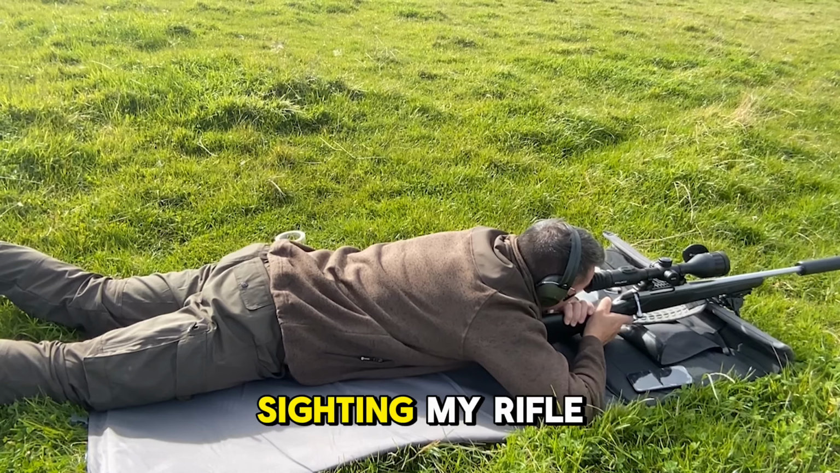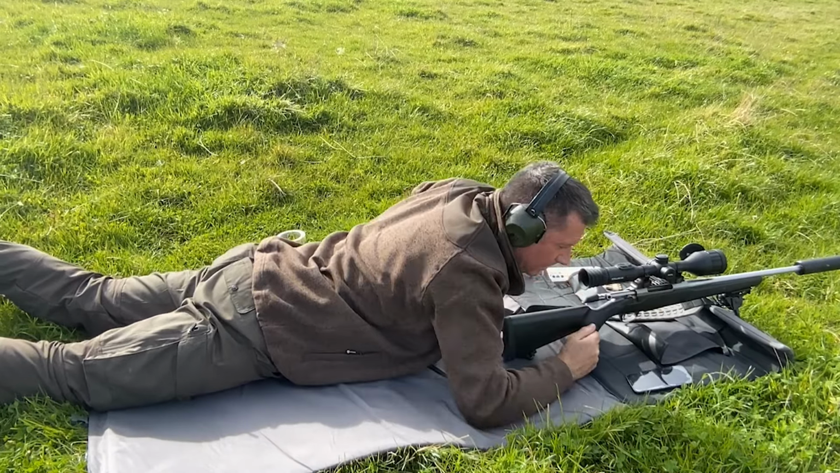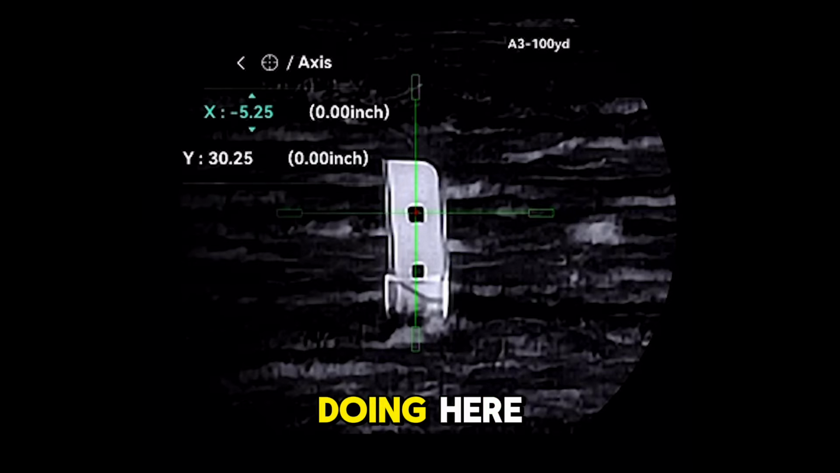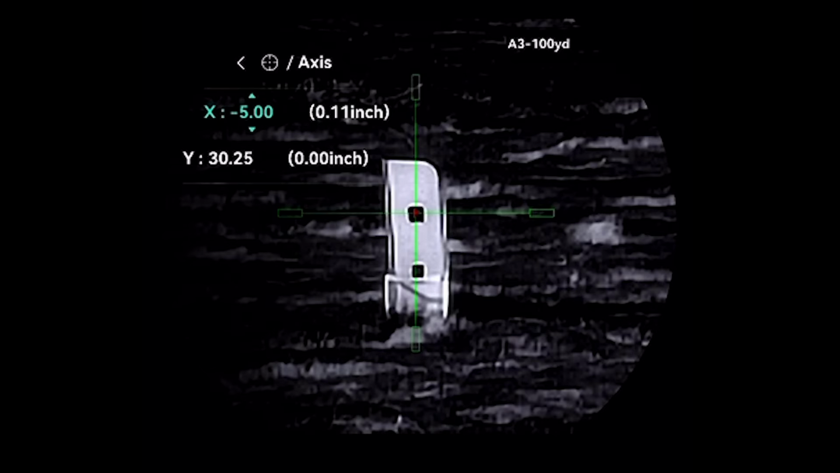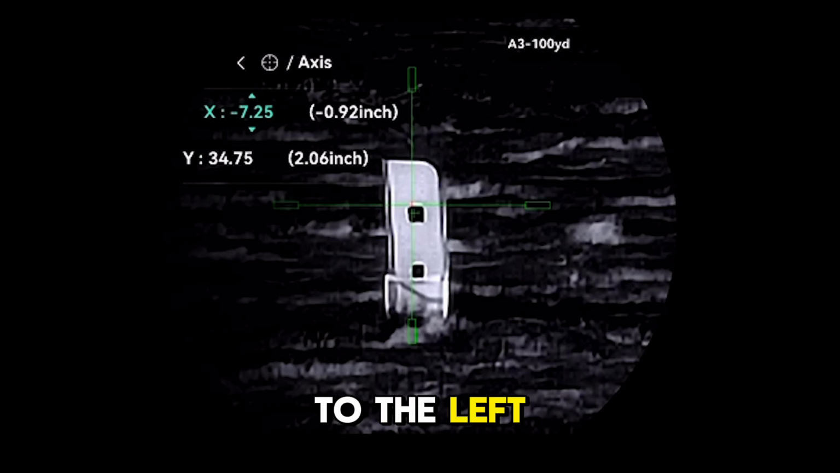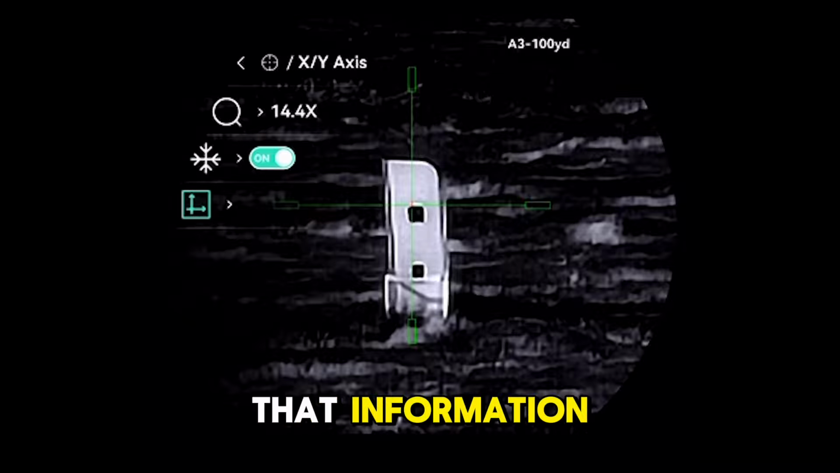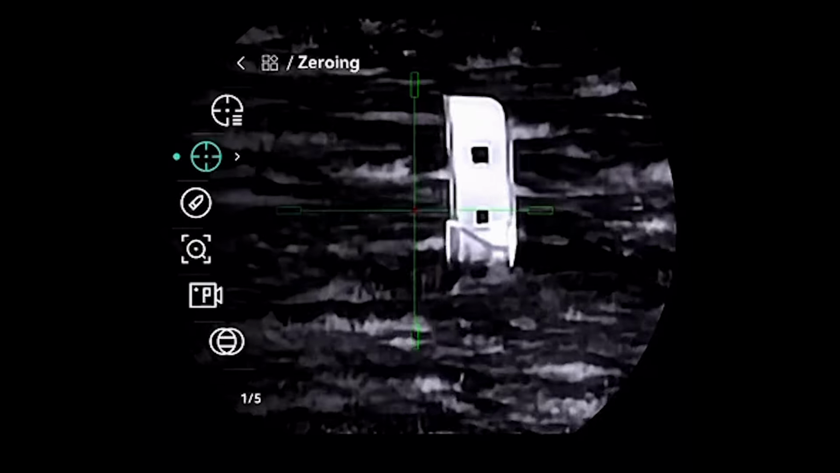So after bore sighting my rifle, this is my very first shot with the Stellar 3. The first shot was slightly high, so what you can see me doing here is using the freeze frame function within the zeroing menu, freezing the crosshairs on the point of aim, and then moving the X and Y axis up and just slightly, ever so to the left a bit, and then saving that information, which will bring the bullet down onto the point of aim.